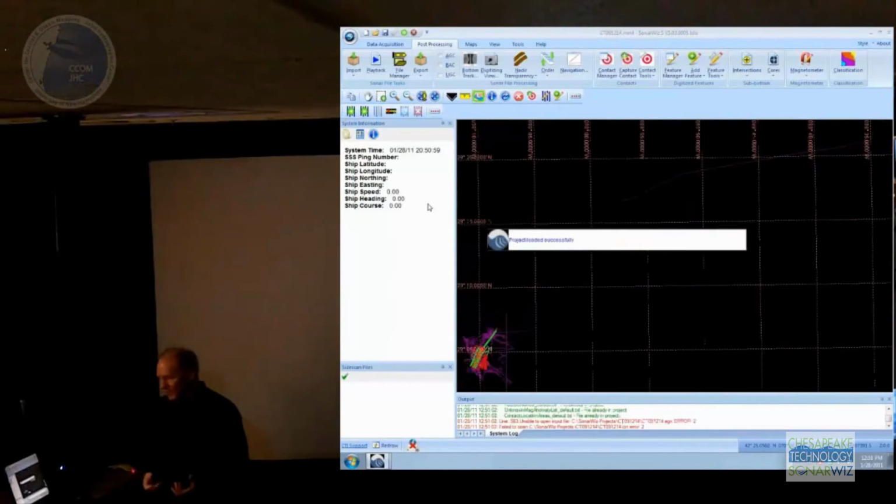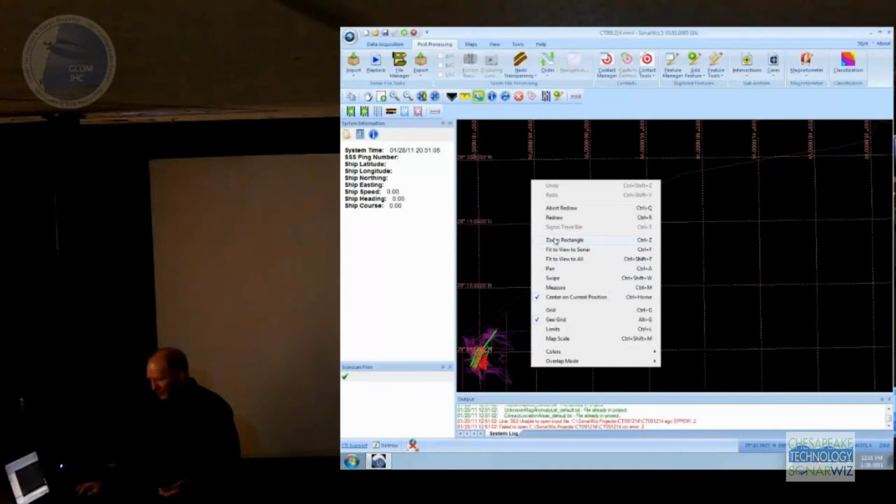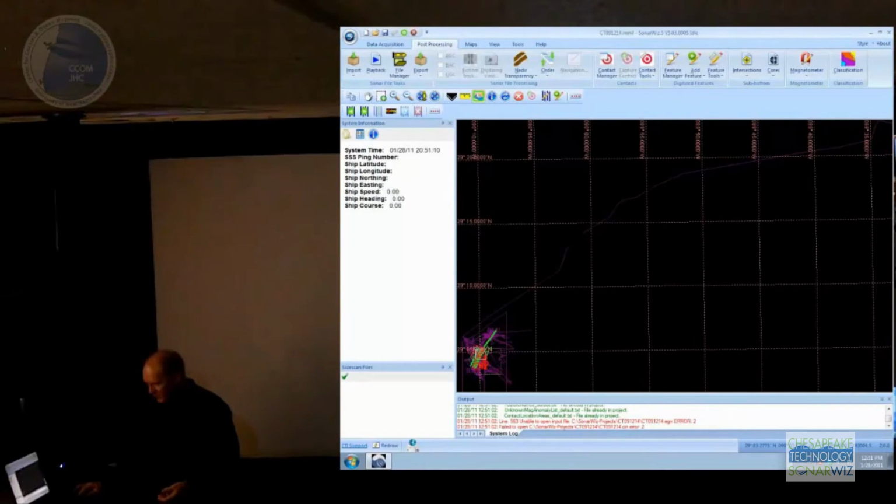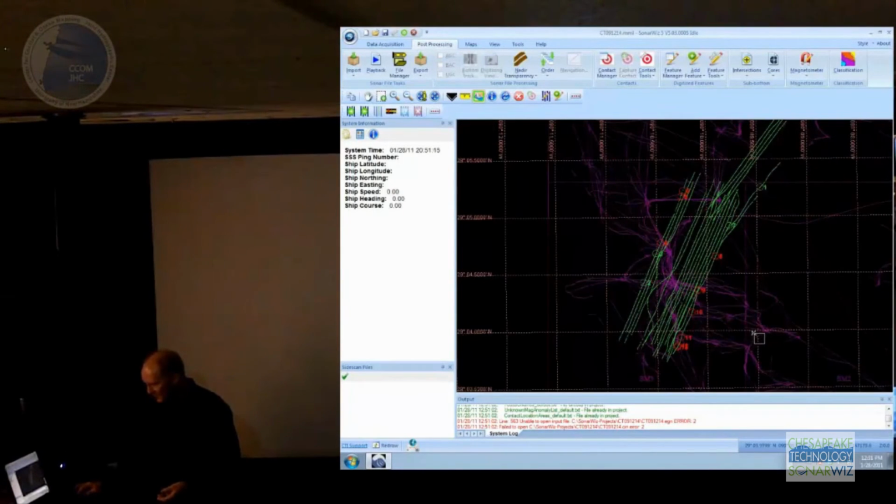So SonarWiz will collect magnetometer data from any of the real-time systems. So you don't need anything special for that. But we do have a magnetometer option for post-processing. So this is some data that was collected by one of our customers in the Gulf of Mexico.